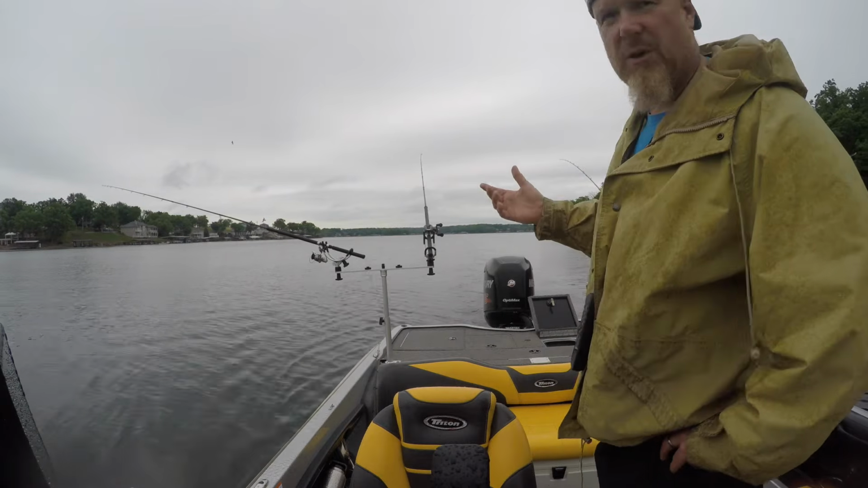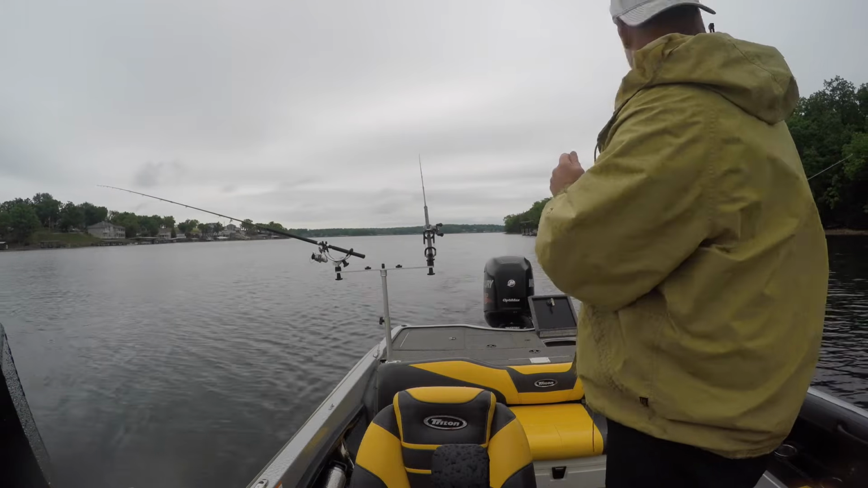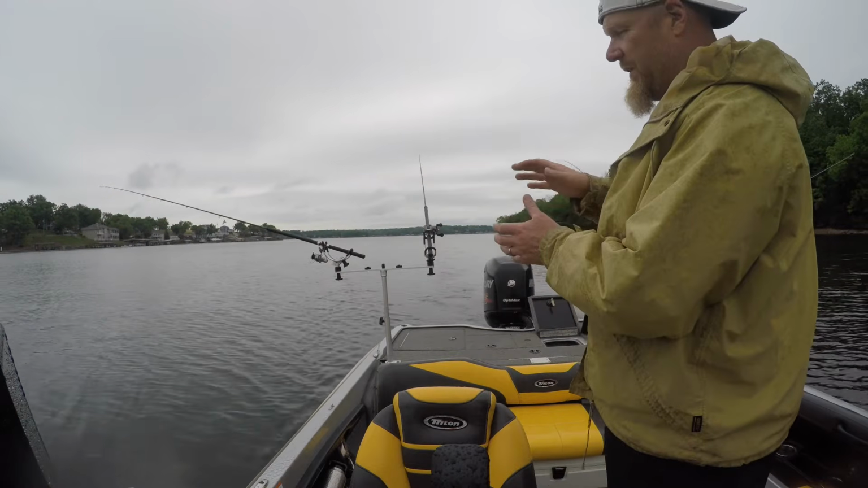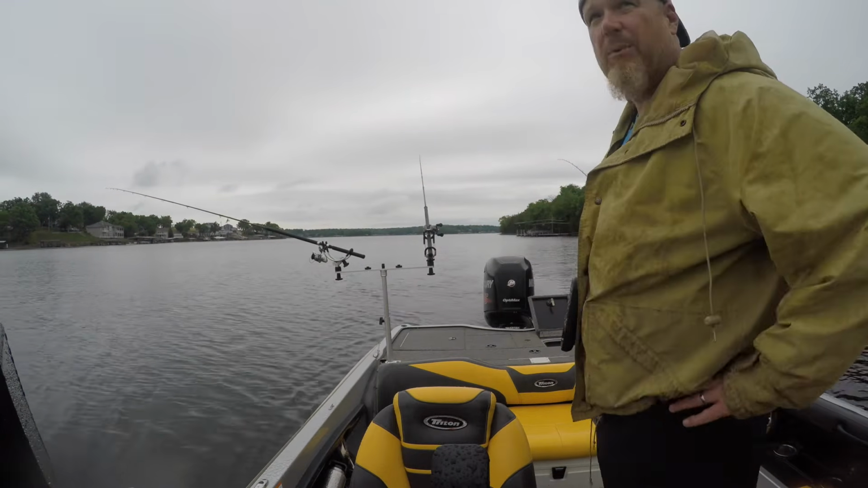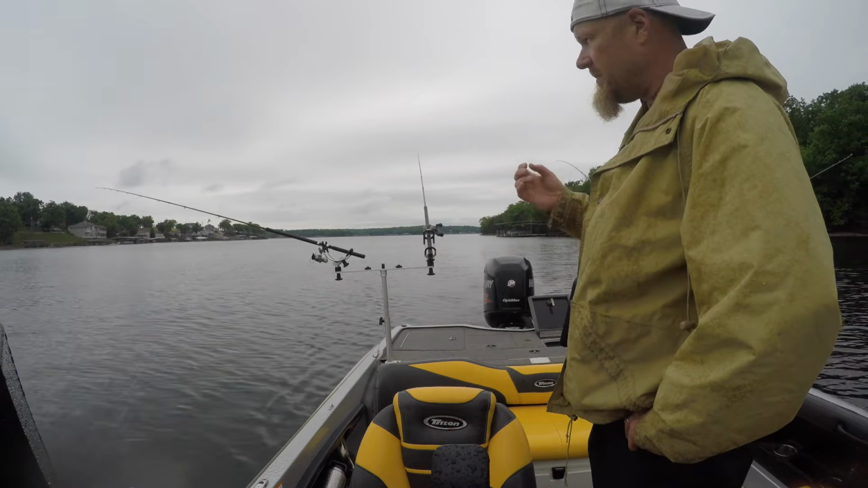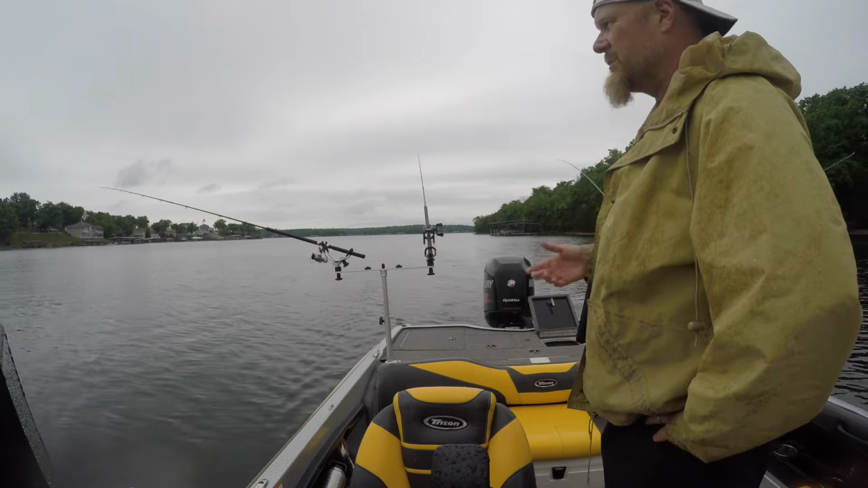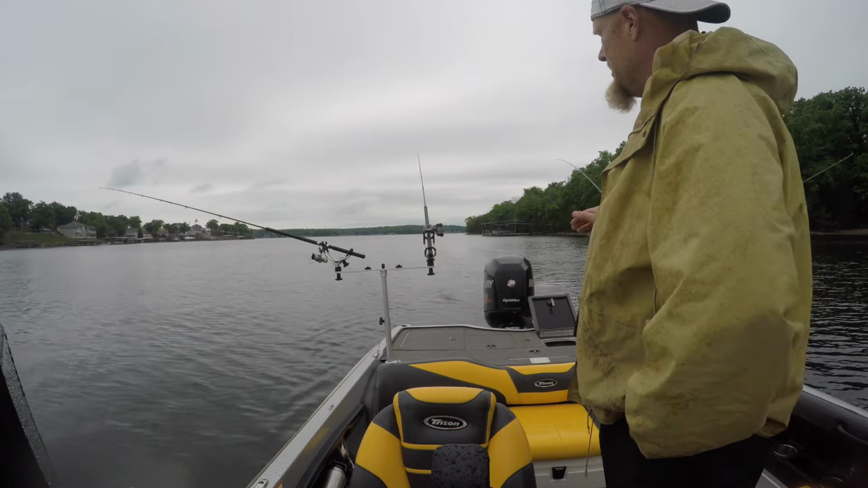Same thing if you think you have a fish. You can pull the rod and you'll feel the vibration, or reel it and you'll feel the vibration of the crankbait. If you don't feel it, your crankbaits are twisted, hooks are connected, you've got into some grass or something. There's something wrong if you don't feel the vibration.